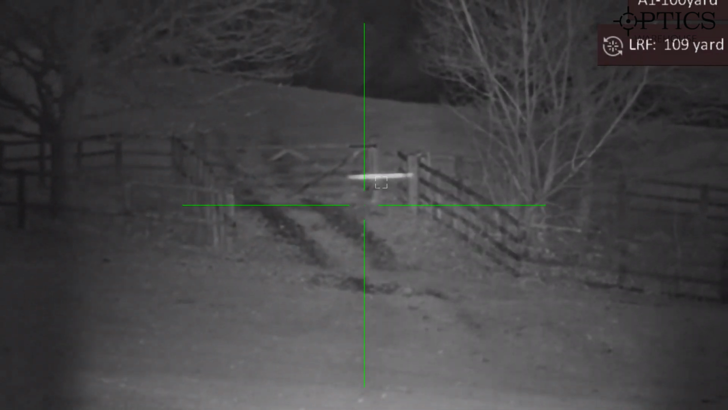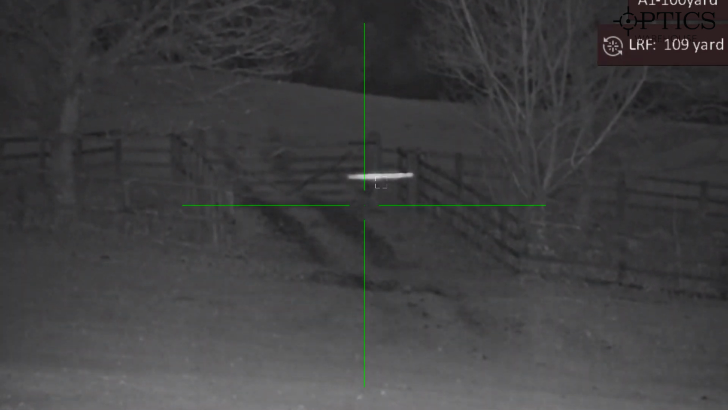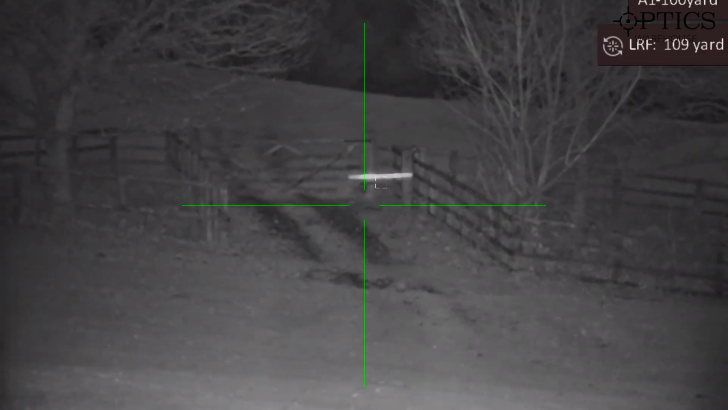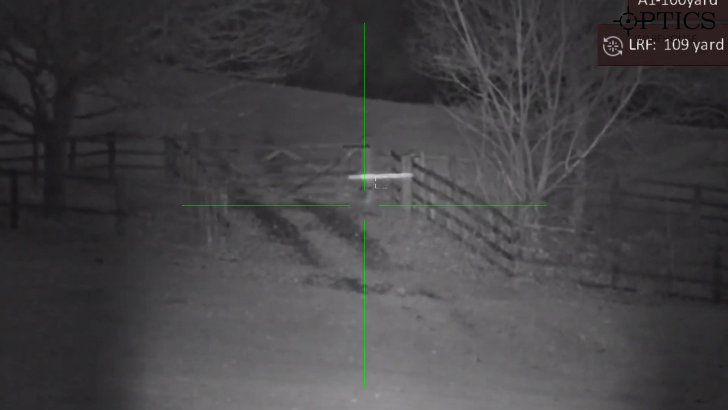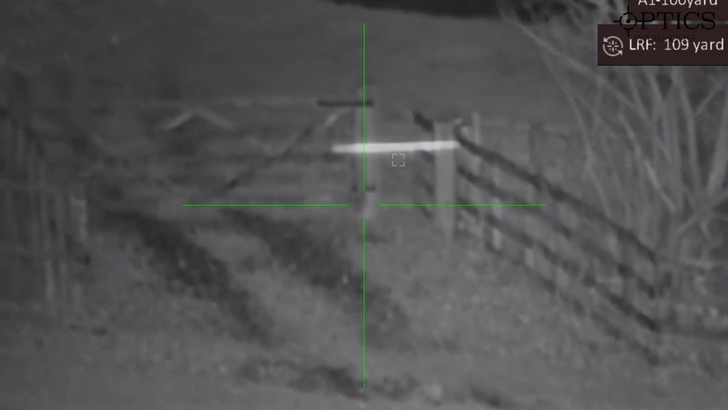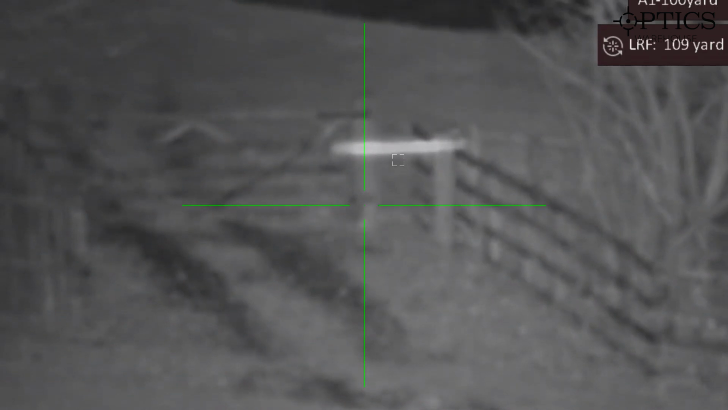Got this on the night vision mode, and the IR on the end there, as I said earlier on, is focusable. So you see me just taking it in and out, and that flash, that light across, you can see there is the LRF in conjunction with the top of the box. Of course, that box moves about as I magnify in, so I'm just going to the bottom of that gate.